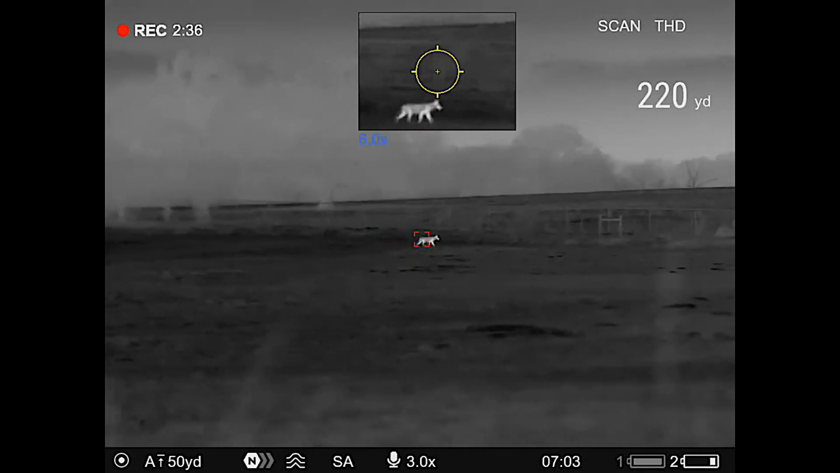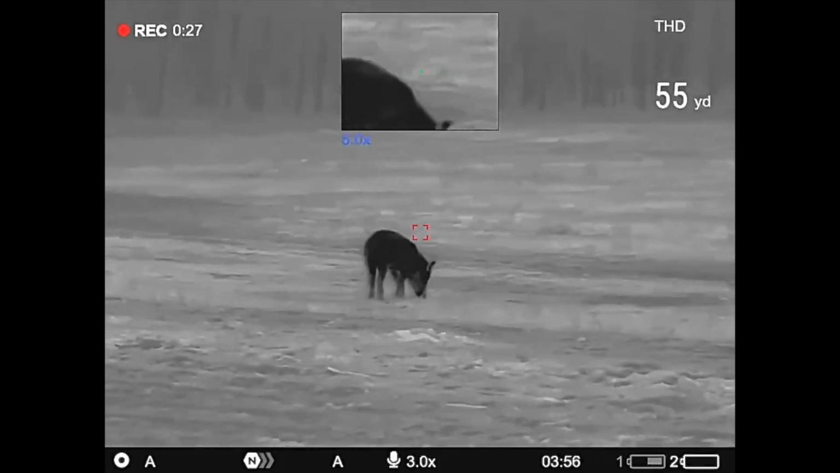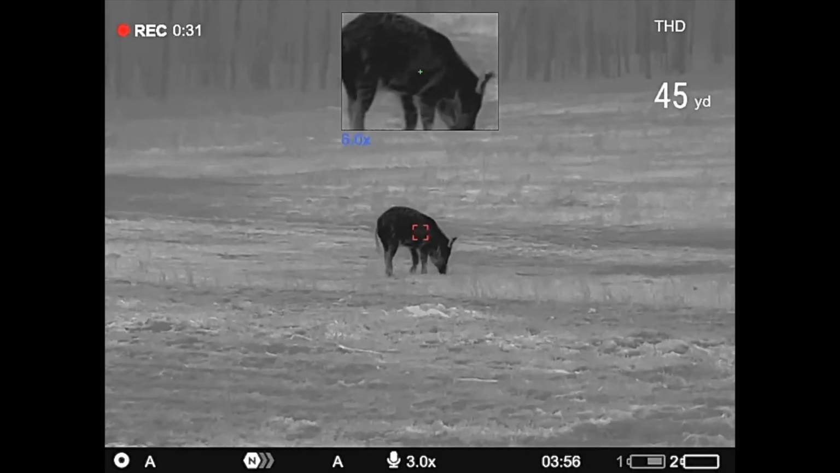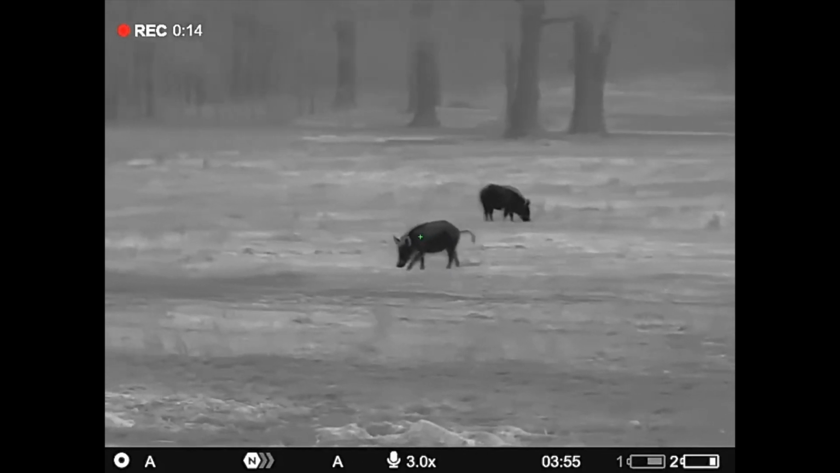The laser rangefinder, I say, is going to be accurate probably out to around 800 yards or so. Battery life on it, almost 10 hours. I think we tested it at 9 hours and 45 minutes. The field of view, 46 feet at 100 yards.